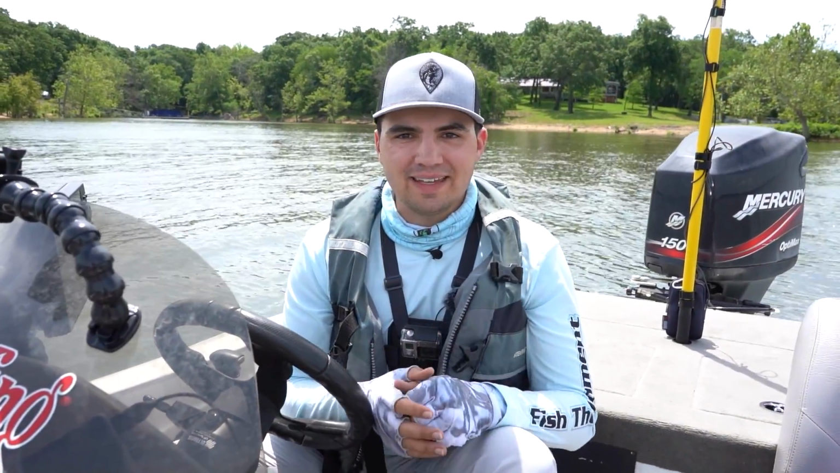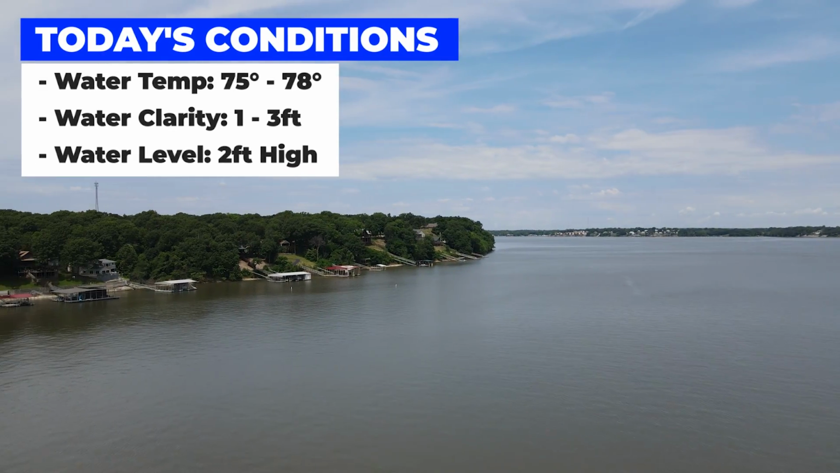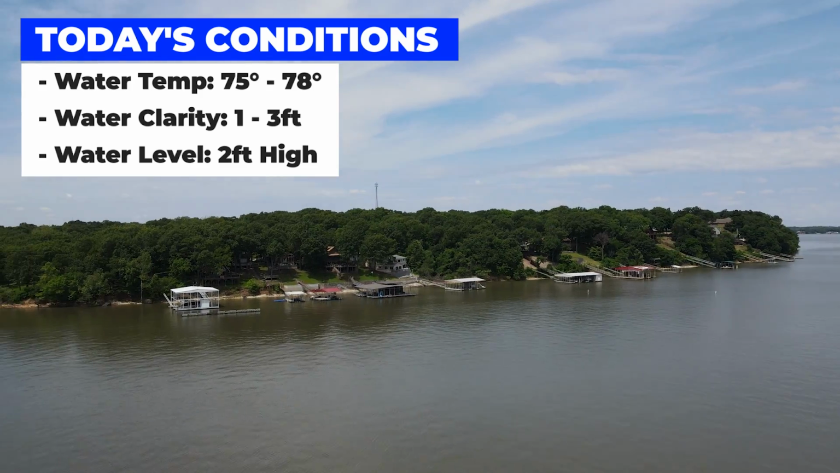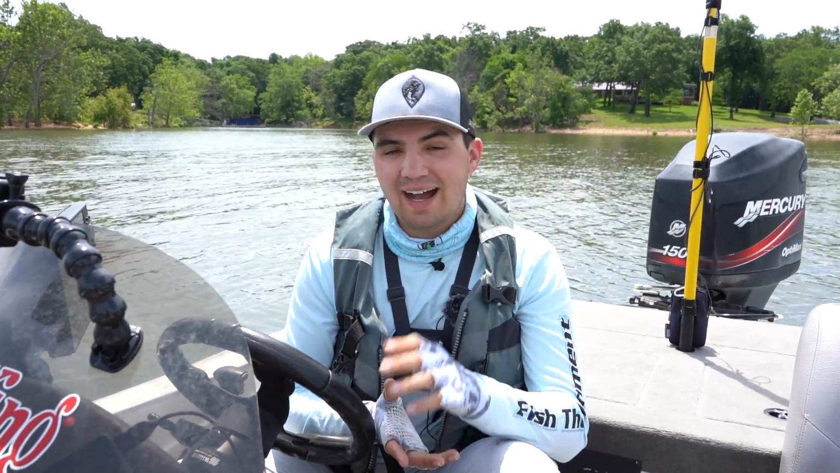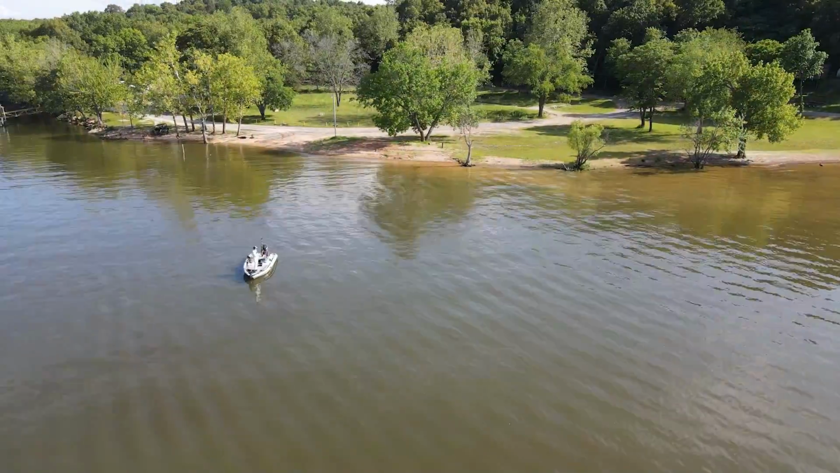Okay, we're here on Grand Lake in the first week of June. The water's about 2 feet high, which means there should still be some fish up in the shallow bushes, but because water temperatures are 75 degrees, I know some fish have probably moved offshore as well. Given the bright bluebird skies and no wind we have today, I don't think those shallow fish are going to cooperate as well, so I'm gonna spend my entire day fishing offshore.